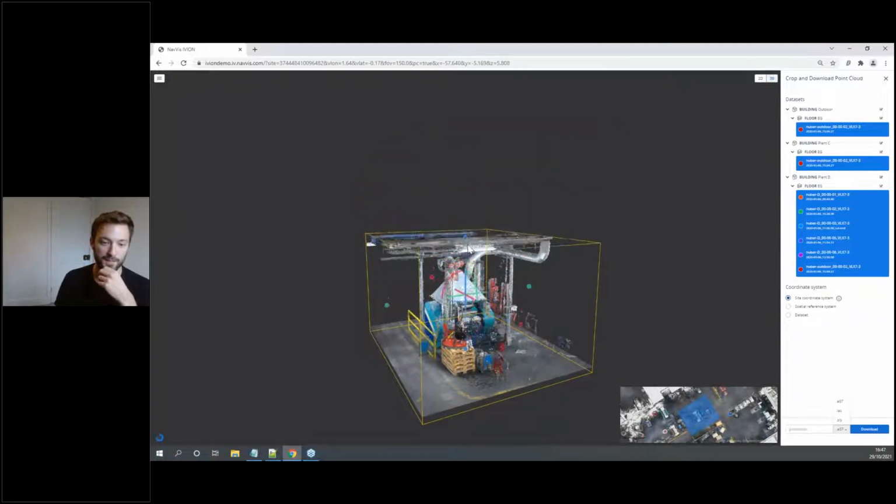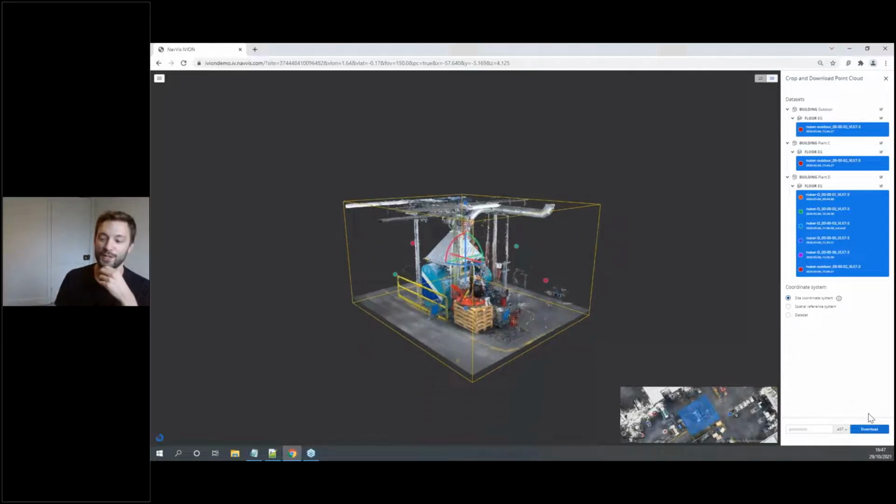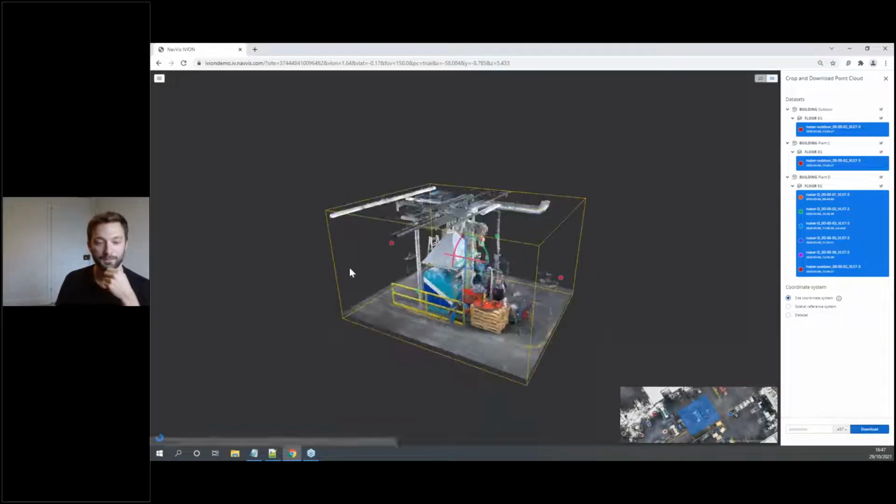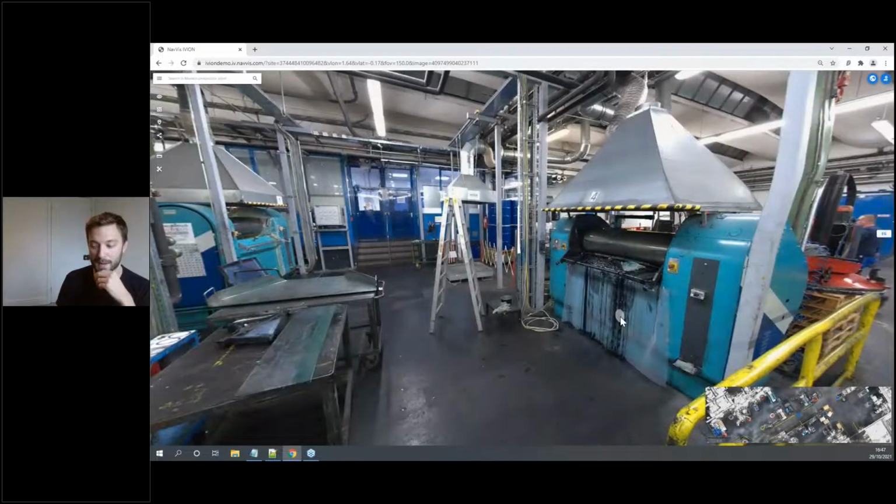I could obviously chop this down if I wasn't necessarily interested in that roof structure, and just hit download, and the download would start instantly. Okay, so that's a little bit of getting some data out and a little bit of the point cloud in the background. I also did want to show you guys some of our points of interest.